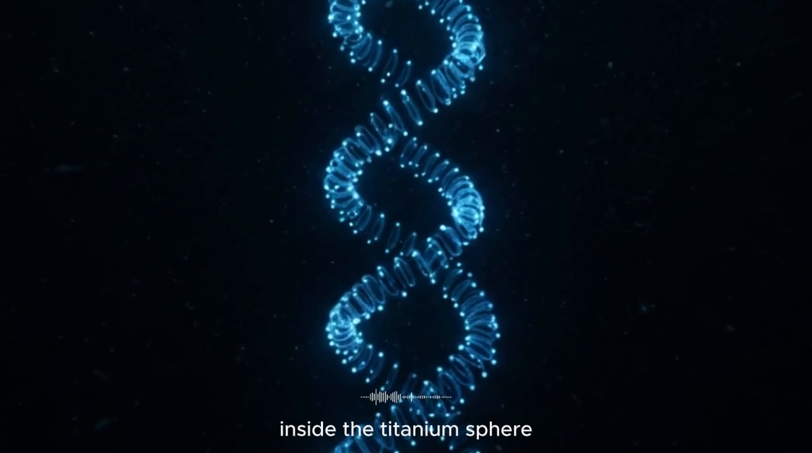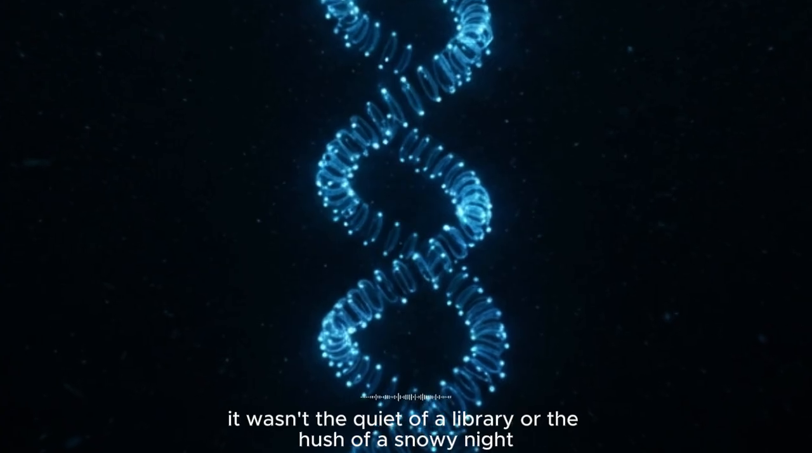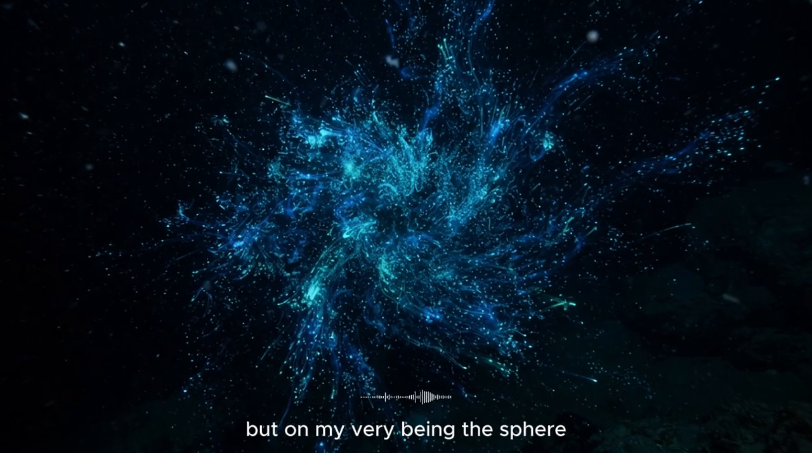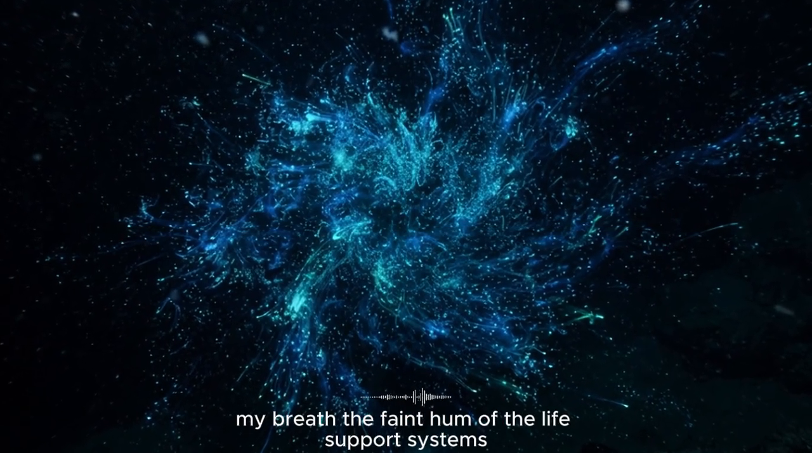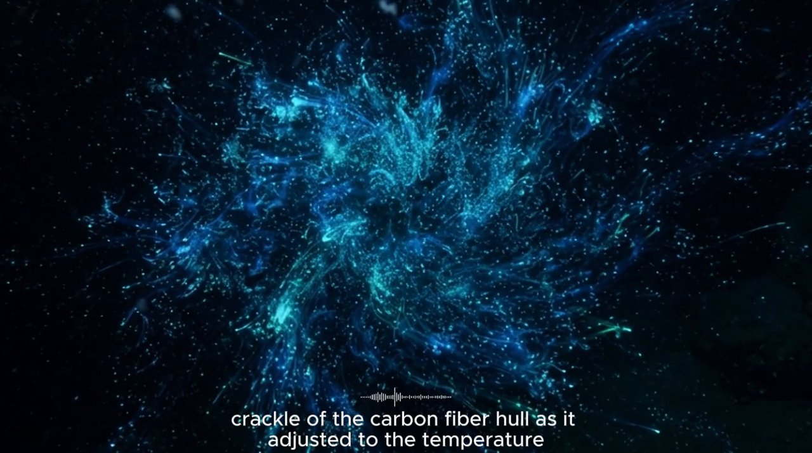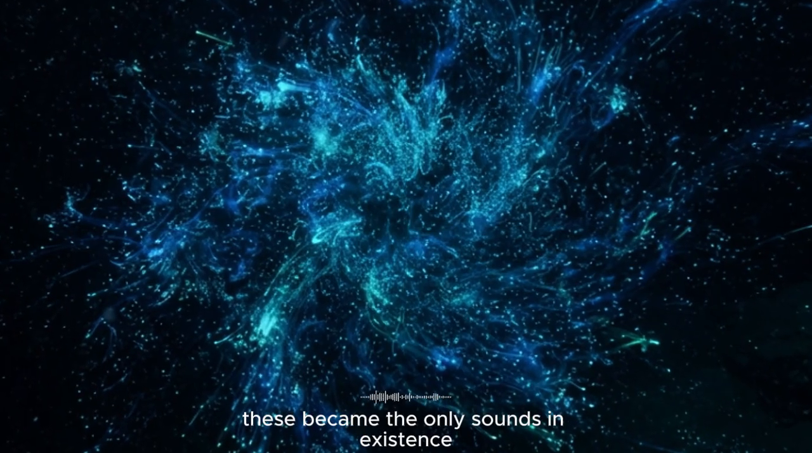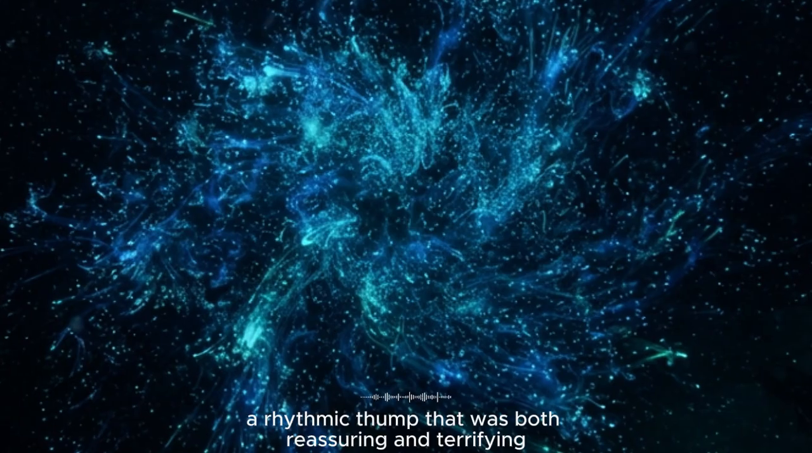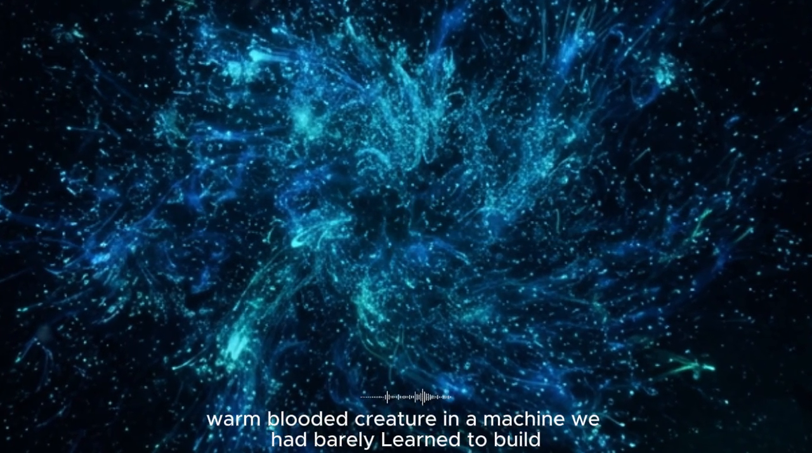Inside the titanium sphere, the silence was absolute. It wasn't the quiet of a library or the hush of a snowy night. It was a dense physical thing, a pressure not just on my ears but on my very being. The sphere, no wider than a small car, was my entire universe now. My breath, the faint hum of the life support systems, the occasional, almost imperceptible crackle of the carbon fiber hull as it adjusted to the temperature, these became the only sounds in existence. I could feel my own heartbeat, a rhythmic thump that was both reassuring and terrifying, a reminder that I was a fragile, warm-blooded creature in a machine we had barely learned to build.